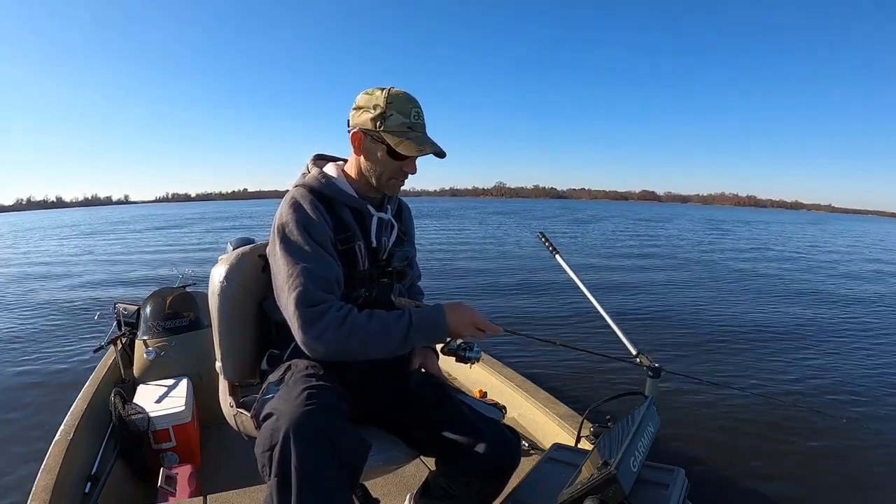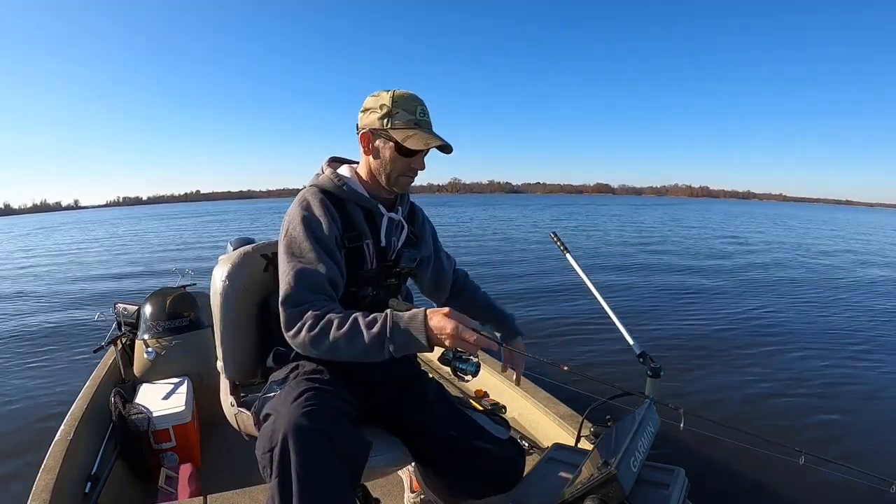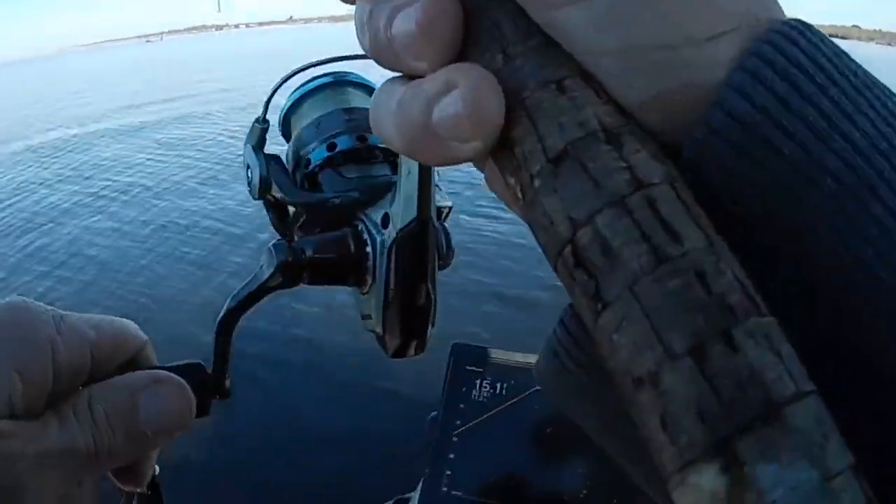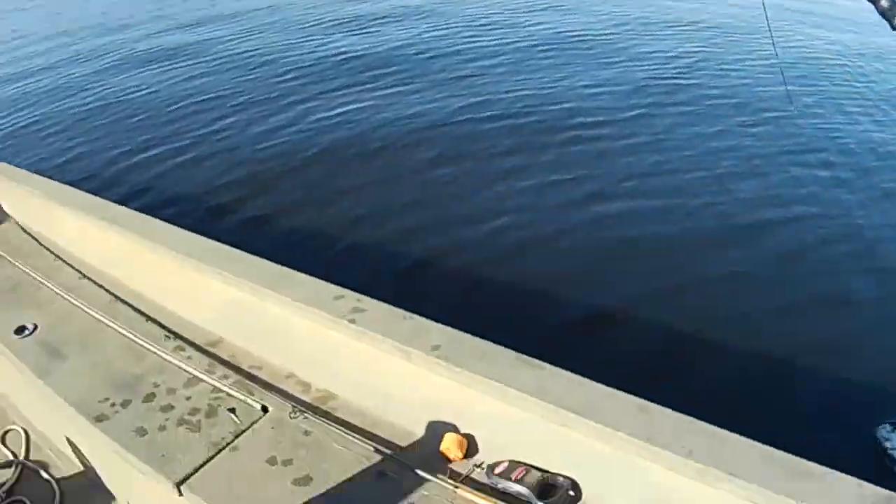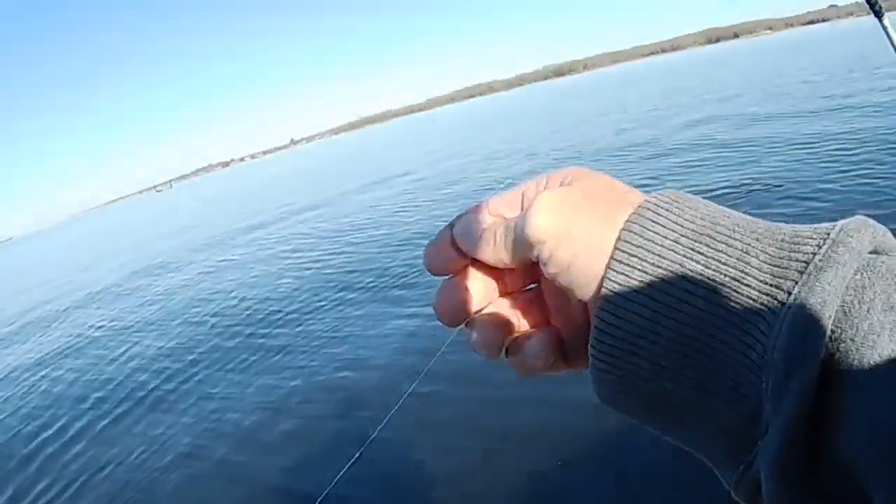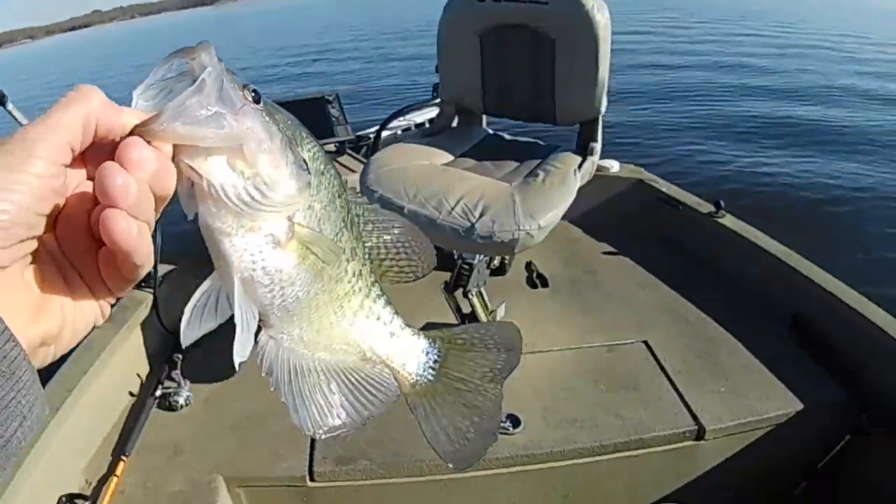And that's kind of what just happened to me. I was just a little ways away from them, and they just didn't want to swim out that far to get it. I had a lot of follow it today. There he comes. He followed it a long way before he actually ate it. Nice fish too. Really good one. Nice fish. In the box.